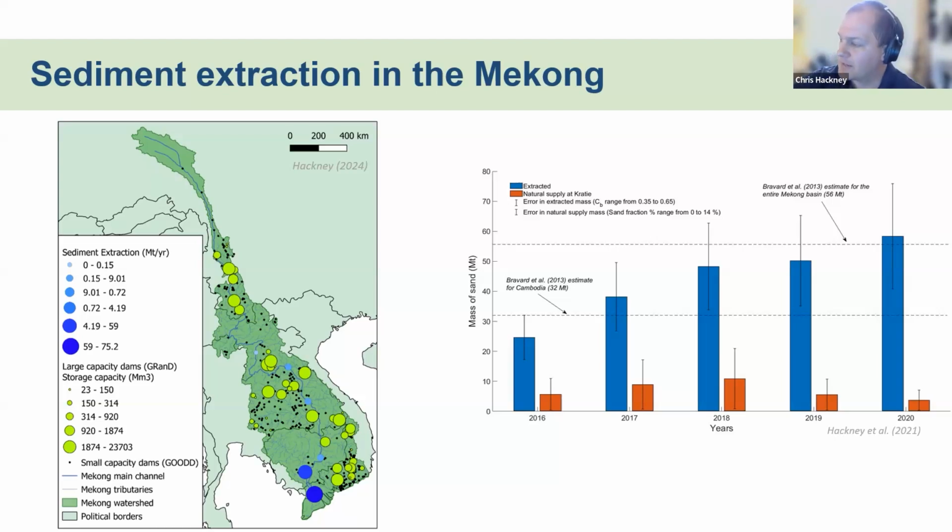And if we look on the right, this is a graph that shows in blue the estimates from some satellite imagery analysis of volumes removed from the Mekong in Cambodia. Year on year over those 5 years in that image from 2016 to 2020, we've got an increase in sediment extraction up to around 60 million tons a year come 2020.